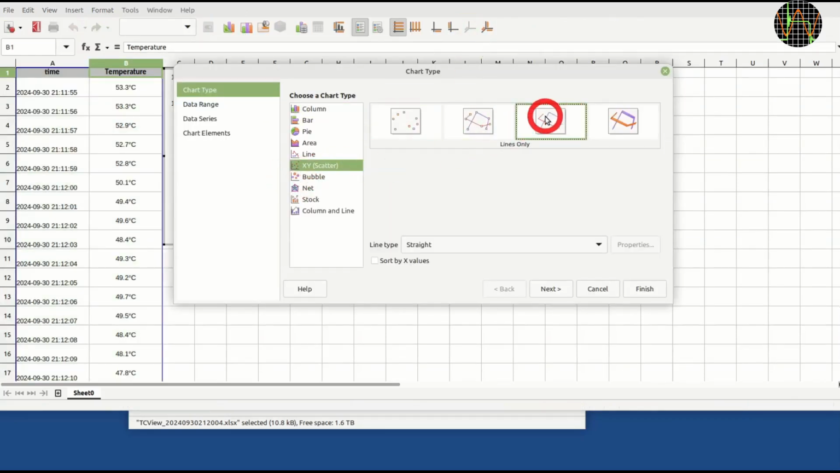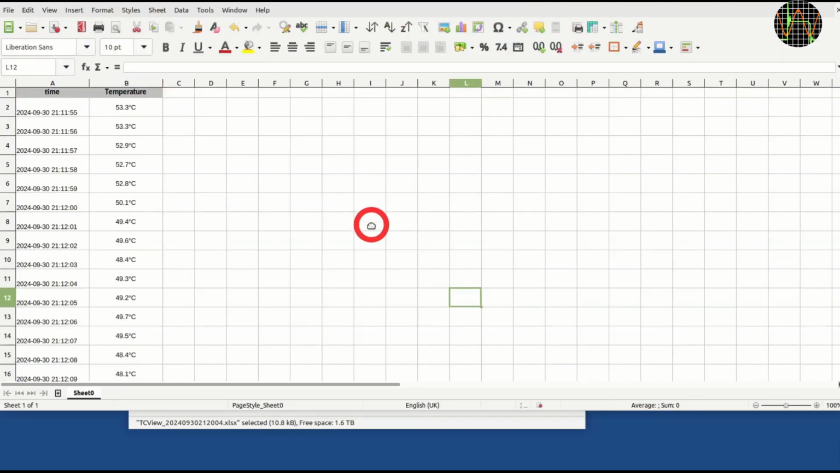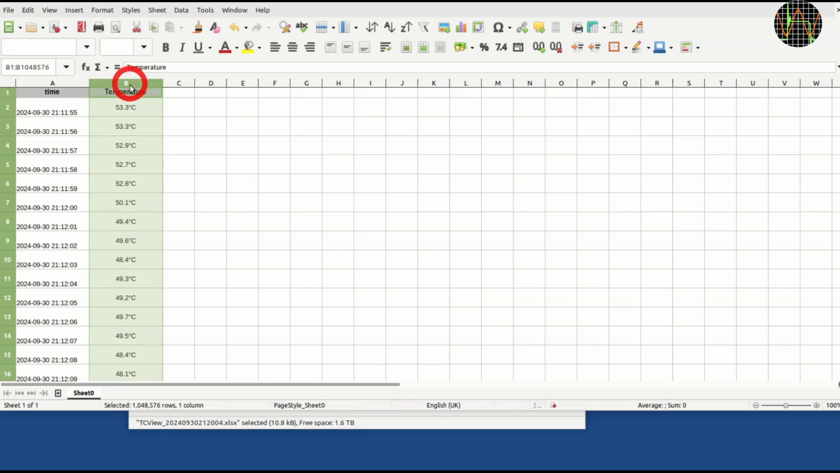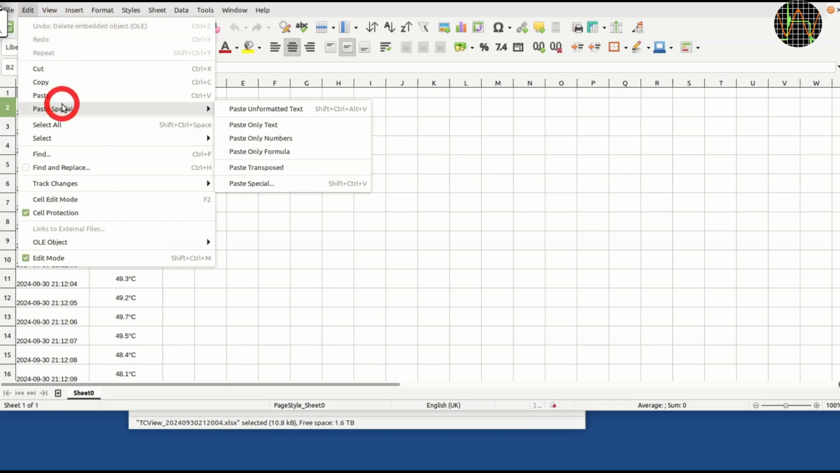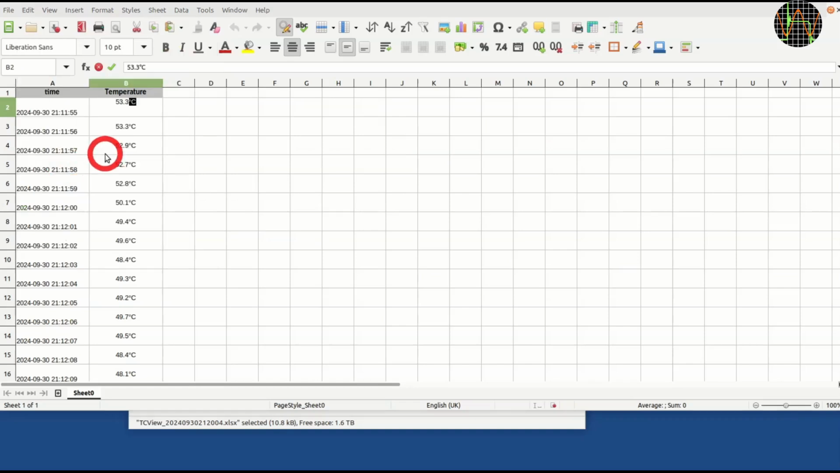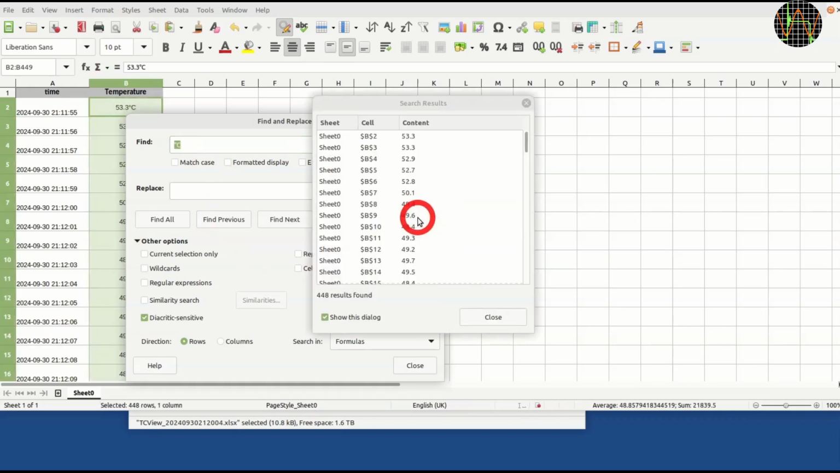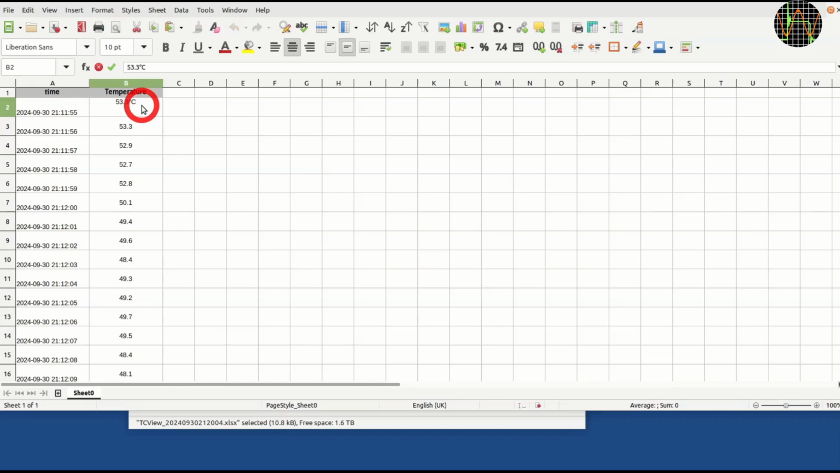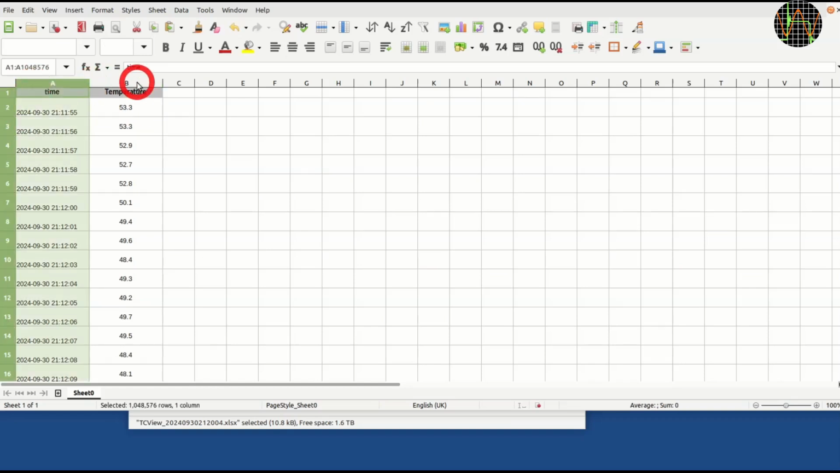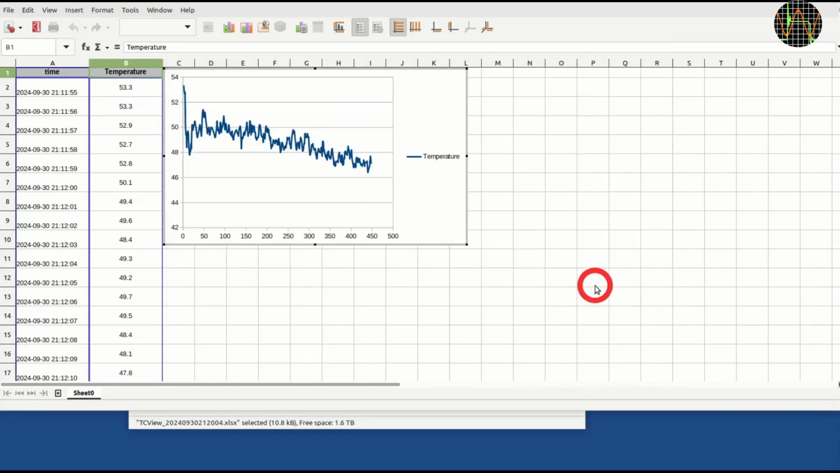Unfortunately, TOPDON decided to save the unit degrees Celsius with every value instead of simply in the first row, temperature degrees Celsius. This means all the temperature values are actually text, not numbers, and so can't be processed. However, I can search for the degree sign and the C and do a replace all with nothing to get rid of them. I missed the first one. Let's do that by hand. So with this operation, the temperature values are now numbers and we can analyze them, for example, doing a graph.